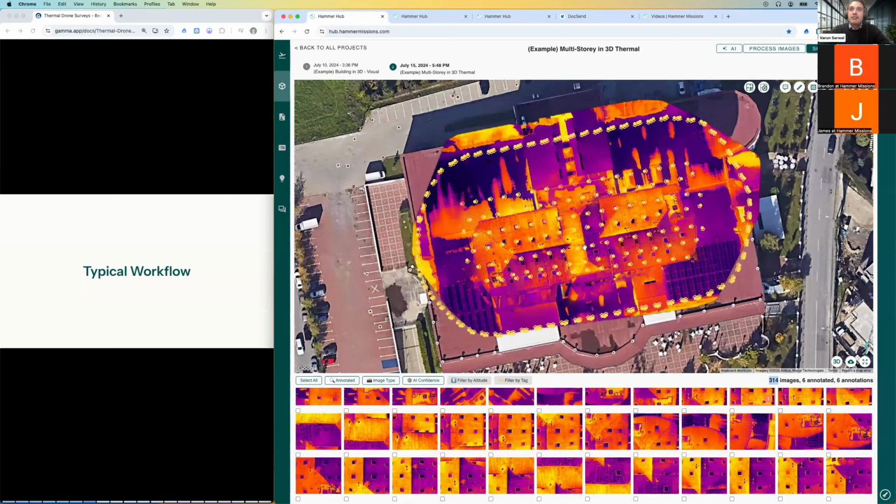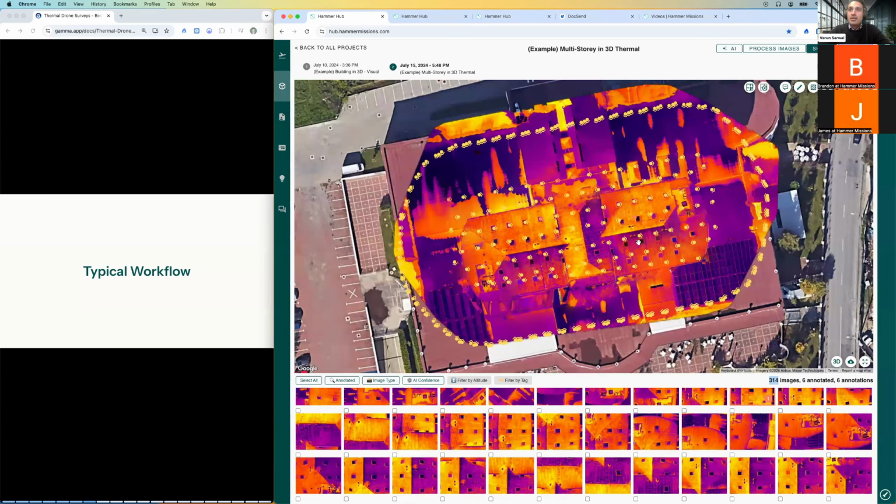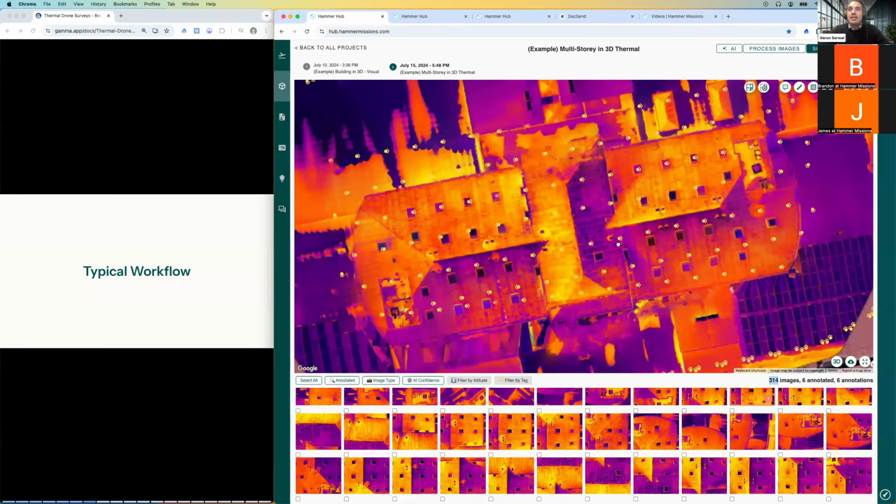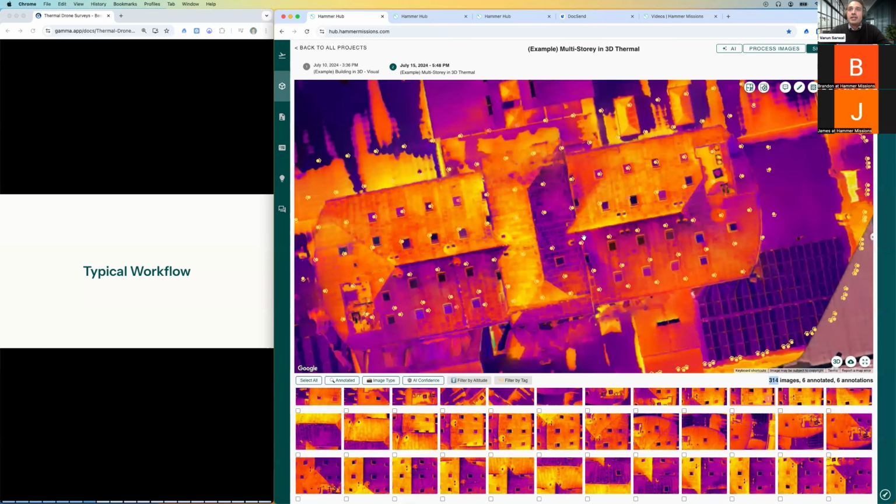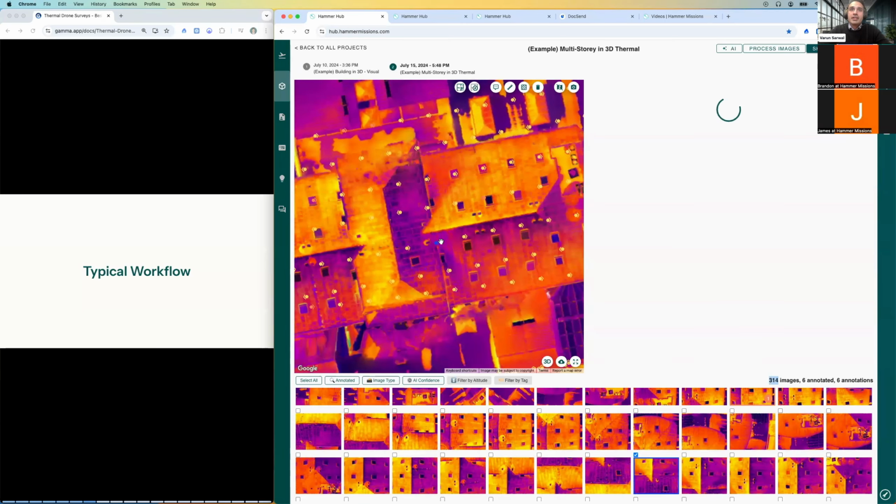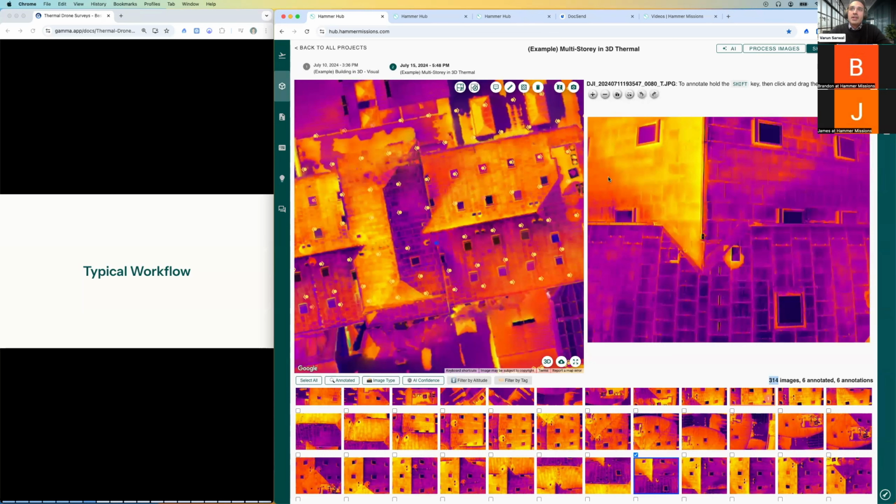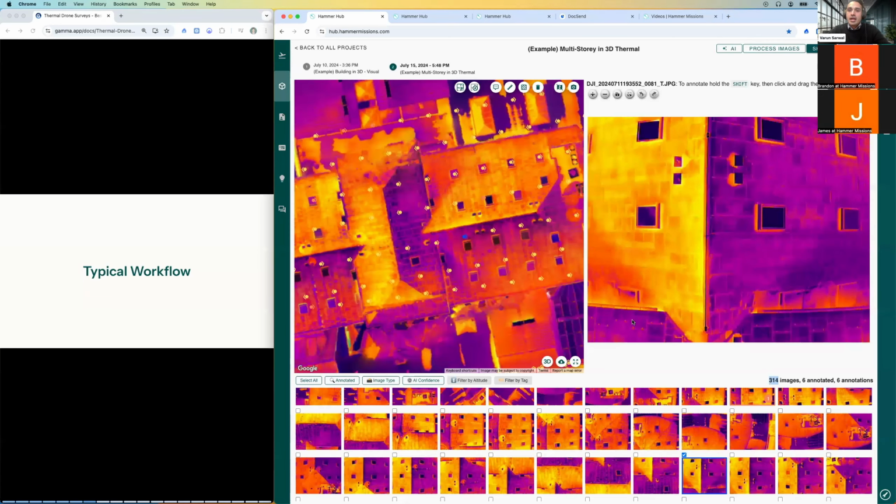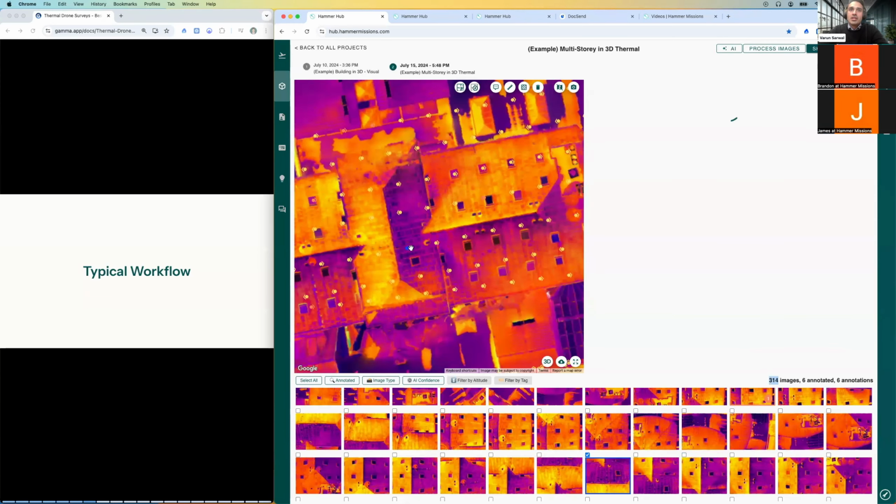output. And just to explain for people who might be new to this, the way you do this is by taking overlapping images. In my 2D view over here, if I click on this particular dot, it brings up the photo that was taken. For example, we follow this pitched structure on the roof. The same structure will also appear in the next photograph, and it would also appear in the previous photograph.